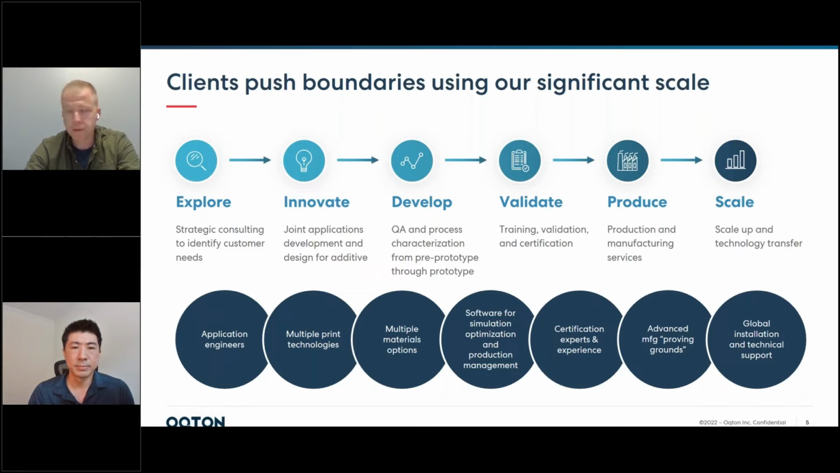What machine, what material? Do we need to develop material for you? Do we need downstream machining suppliers or heat treat suppliers or coating suppliers? How do we create a work package to actually make a scalable manufacturing plan? And then we'll actually validate and produce.